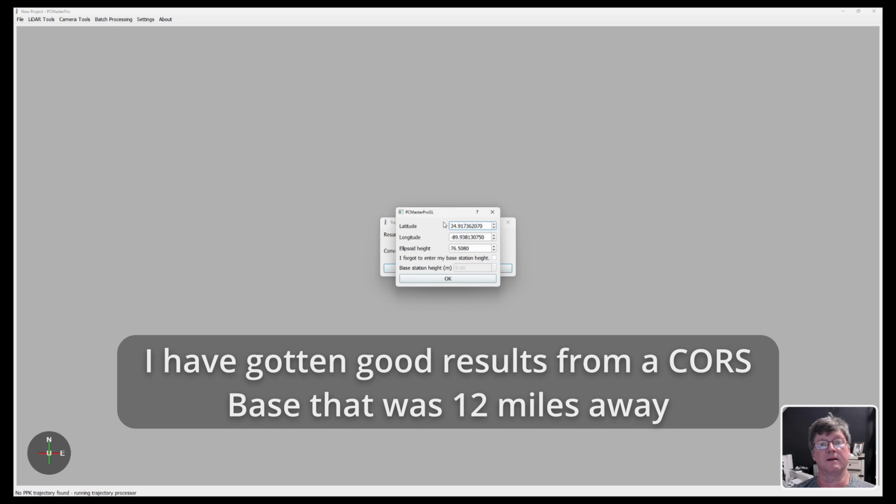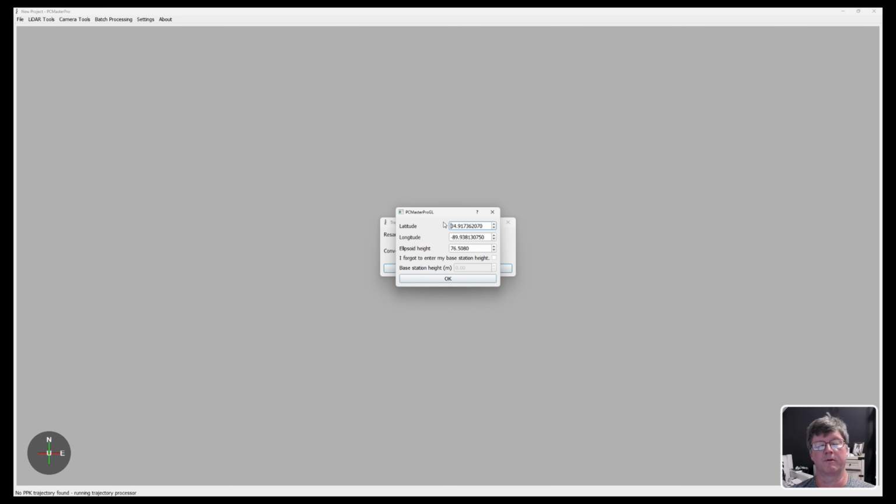But you can in fact get good results from CORS stations. I've had just a few cases where I had a snafu in my logging for the base unit, and I did have to use CORS, and the results were still very good. So it's always best to have an on-site base, but you can still use a CORS station. Or like in my case, I can log in and download the Trimble log files from the Trimble network here in Mississippi. And there's a plethora of those all throughout the state, so I can use that as well.